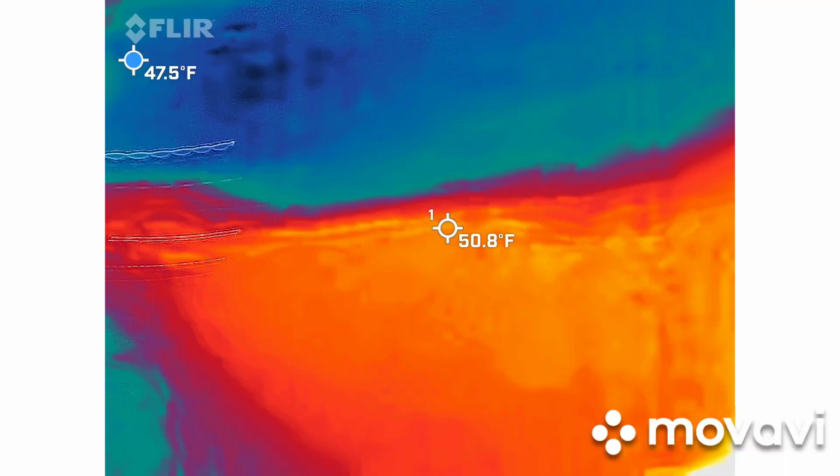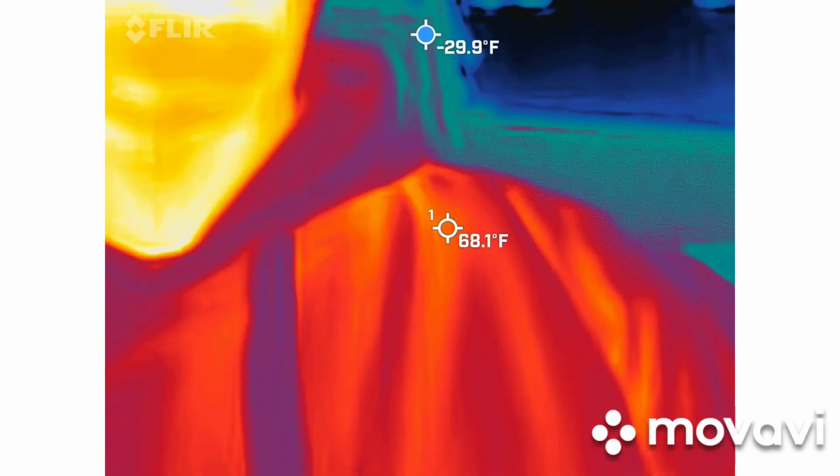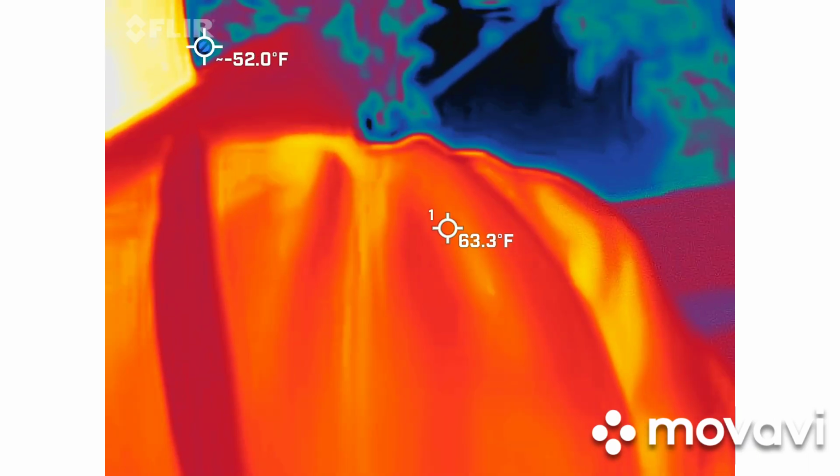Okay, so you guys should be able to see me in there, right? Yep. I'm red, white, and yellow. It means I'm the warmest thing in there. So we're going to try to keep a person in there at all times. It's going to be difficult because it is 3 people.